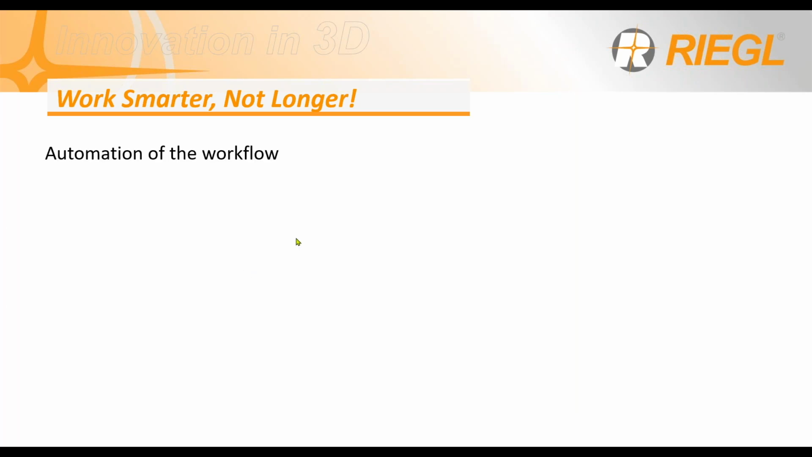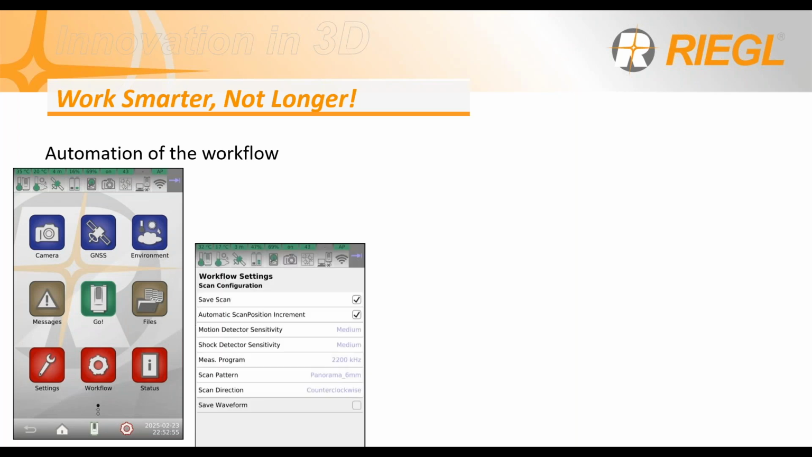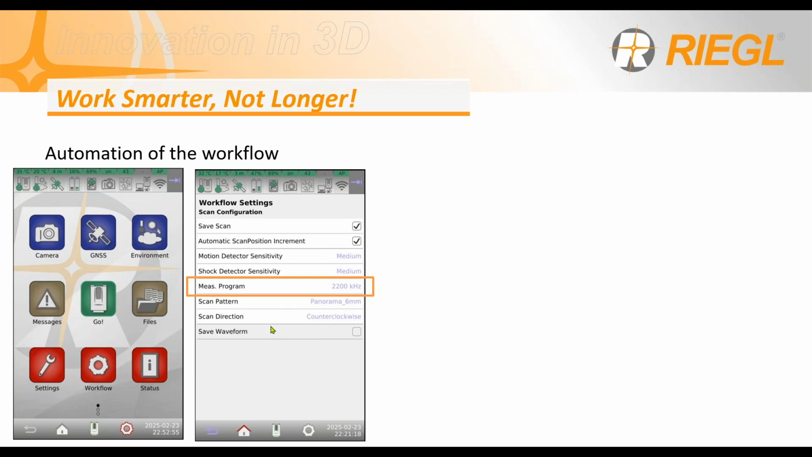Let's talk a little bit about the automation of the workflow, to speed up the scanning process. You can select the workflow over here, the measurement program. First, you would select your pulse repetition rate. That's the distancing range you need for your scanner project. Then you would go to the scan pattern over here. That dictates the density or the point distance at a given range.